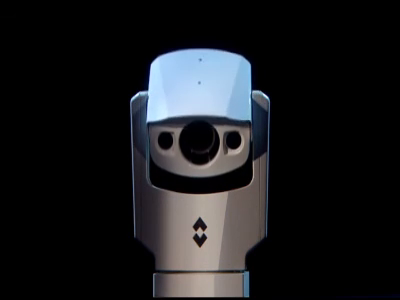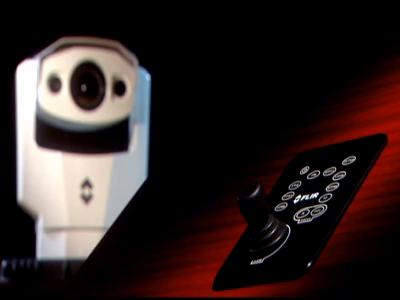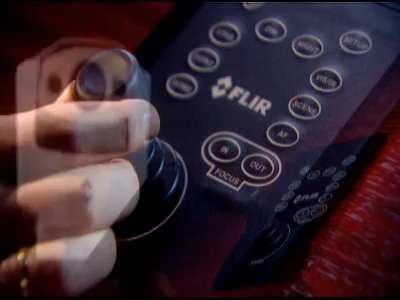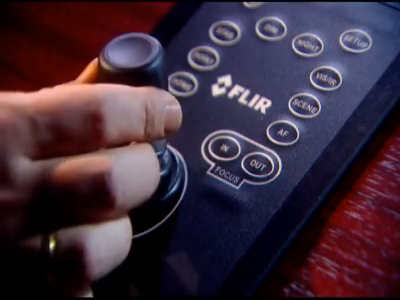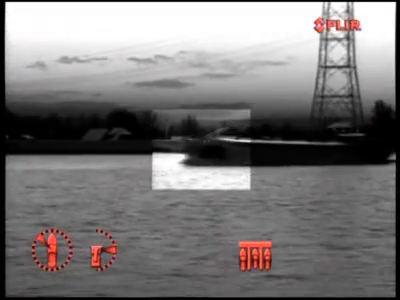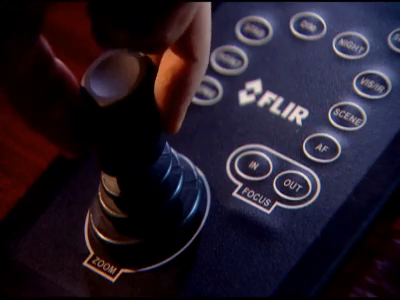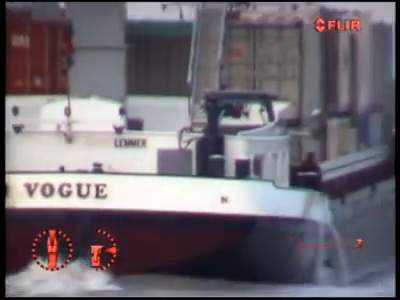The FLIR Systems Voyager is extremely easy to handle. It comes standard with a remote control panel with integrated joystick. The joystick allows the captain to pan-tilt the Voyager in the desired direction. Twist the knob on the joystick to zoom in or out. Thermal and visible light imagers zoom together so that when the captain changes from one imager to the other, the same field of view is displayed.